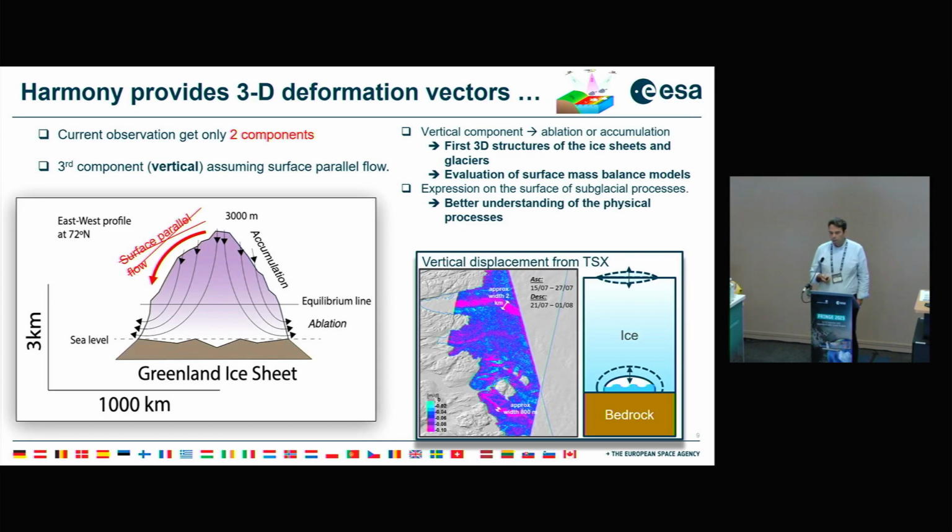So the vertical component is something Harmony will be able to bring, because of our line of sight diversity. We have 3 lines of sight, both ascending and descending, and we'll be able to reconstruct and get access to the vertical component.